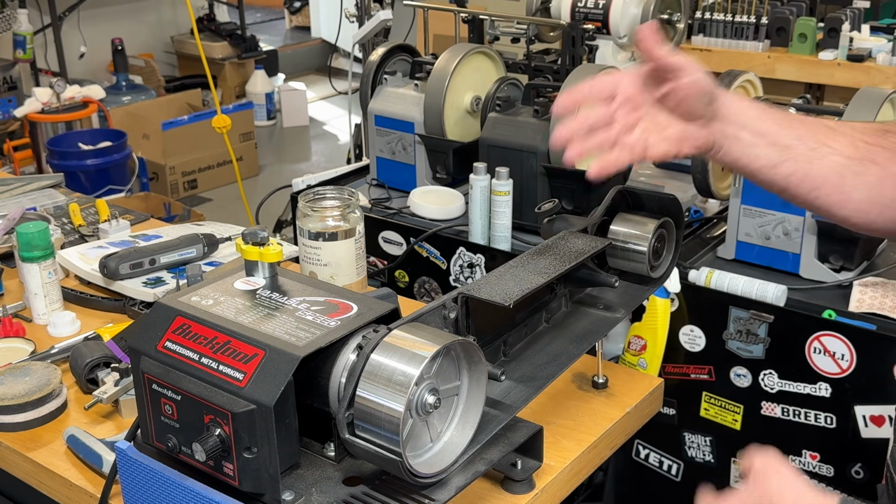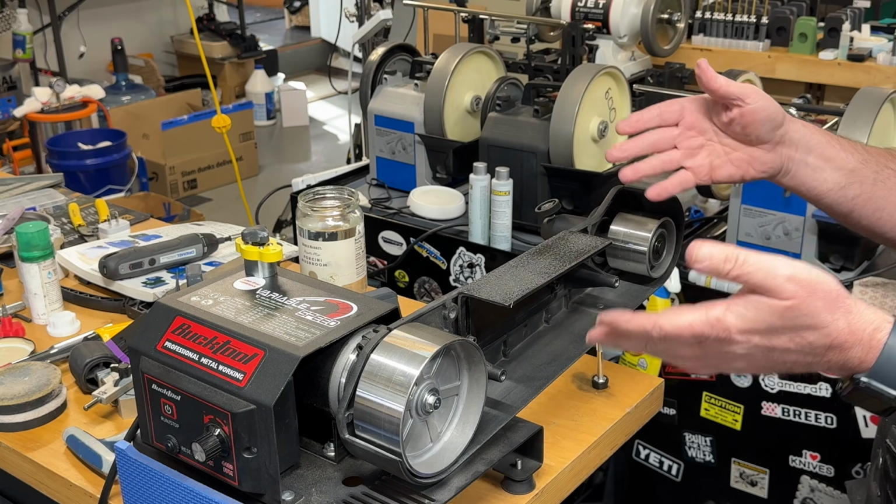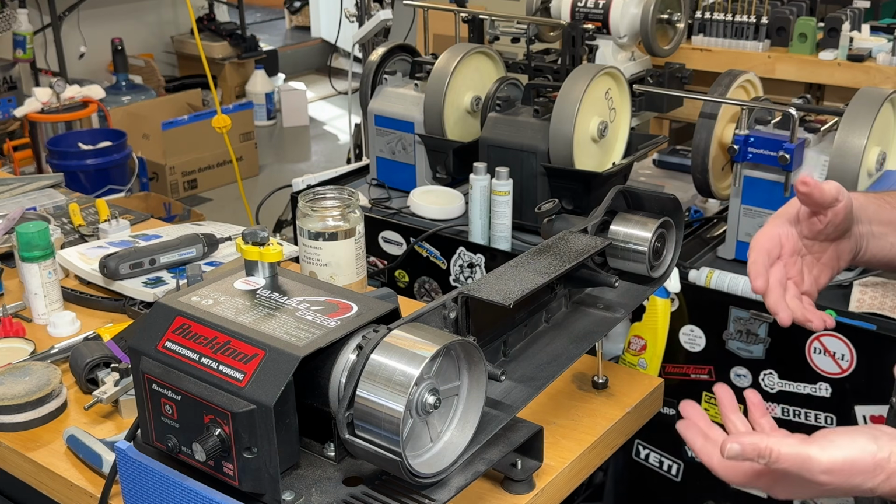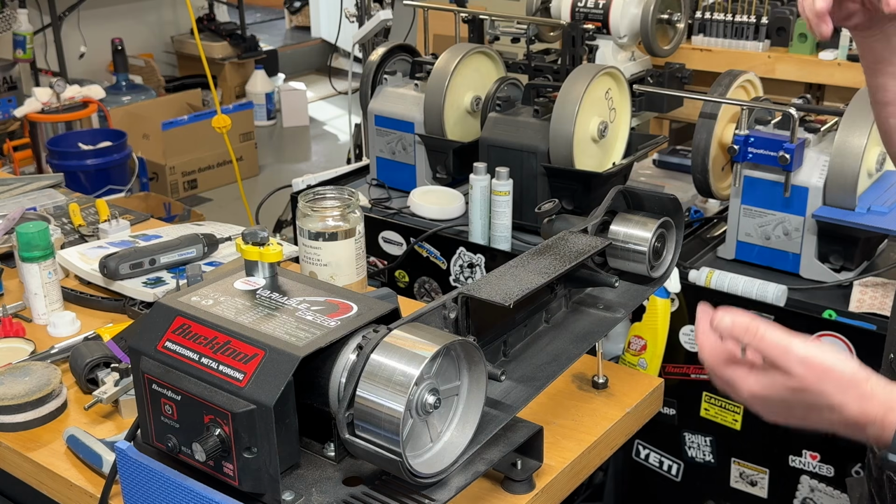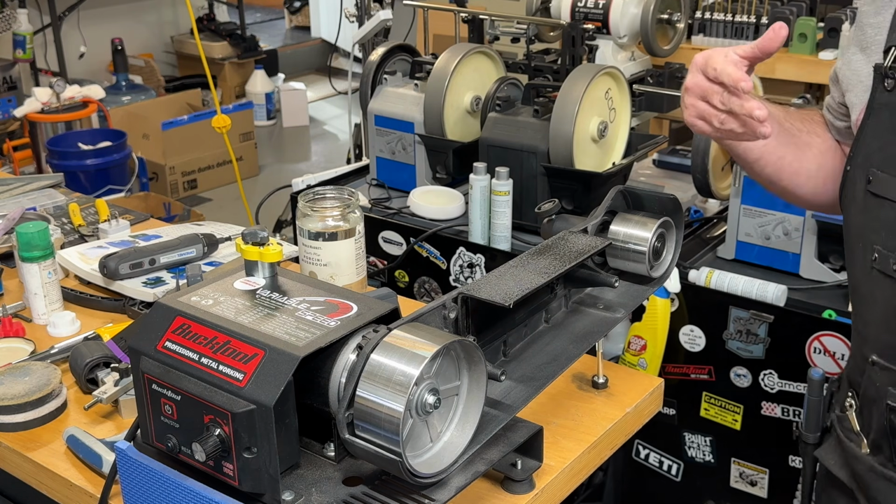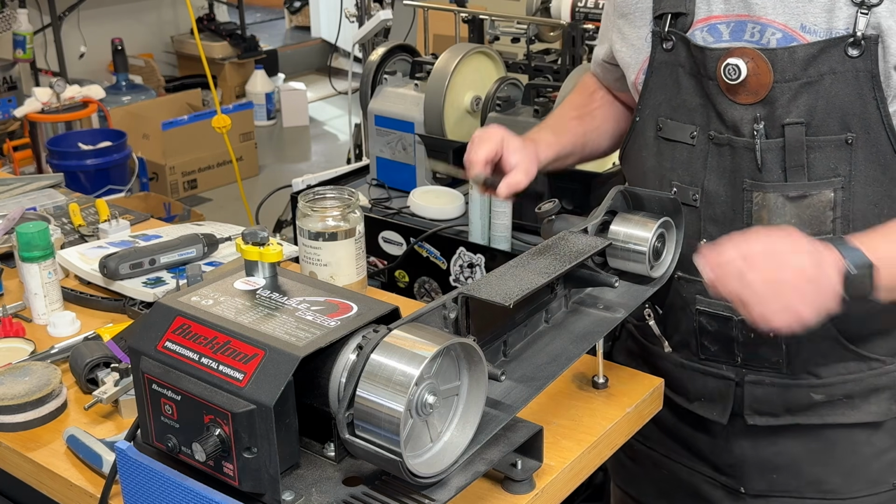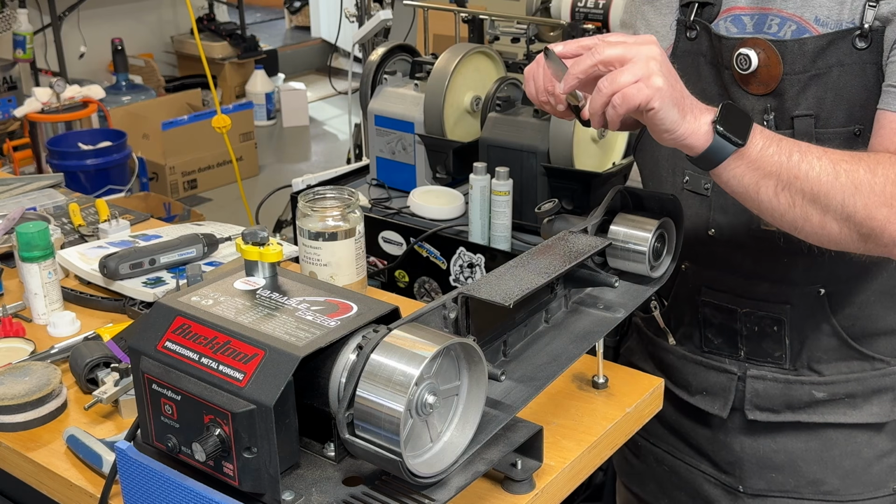If I tried to do this with a 120 Bora 7, I'm just going to be beating up that 120 belt for really no reason, and that's kind of our starting belt. For something where we want to remove this much material, we don't want to start that high. We want to come down nice and low and get through a lot of this material that we've got to get off of here.